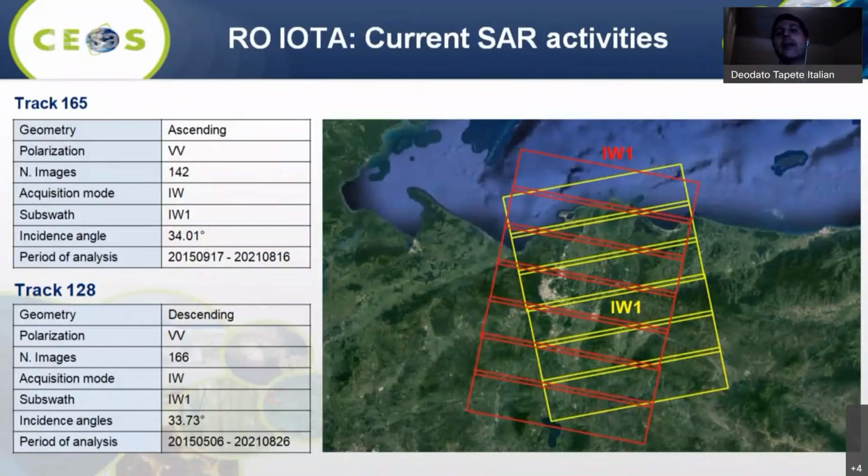Andrew mentioned specifically how a demonstration differs from the pilot, particularly in terms of time scale. I just mention here the current SAR activities, for example, in the Arrow Iota demo.